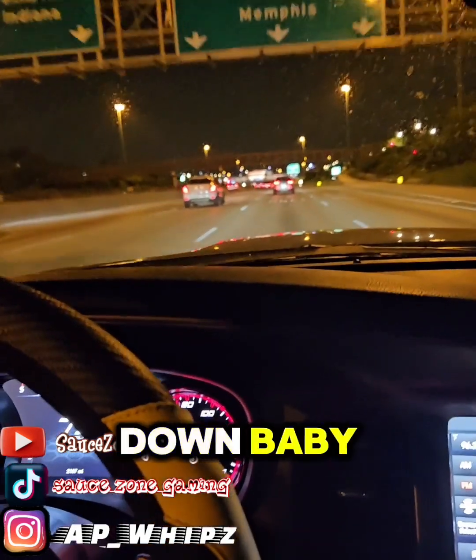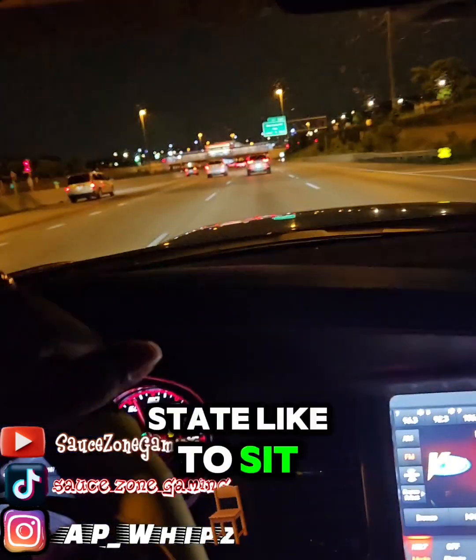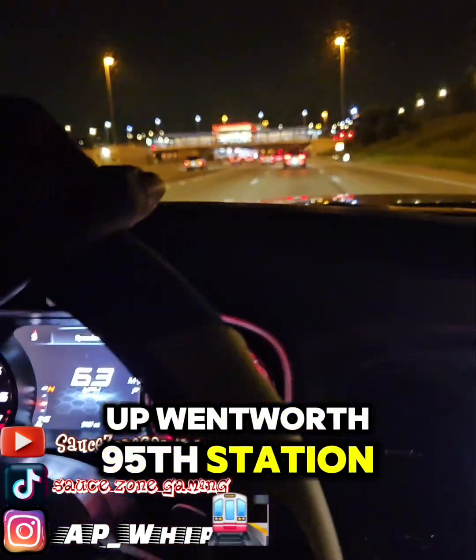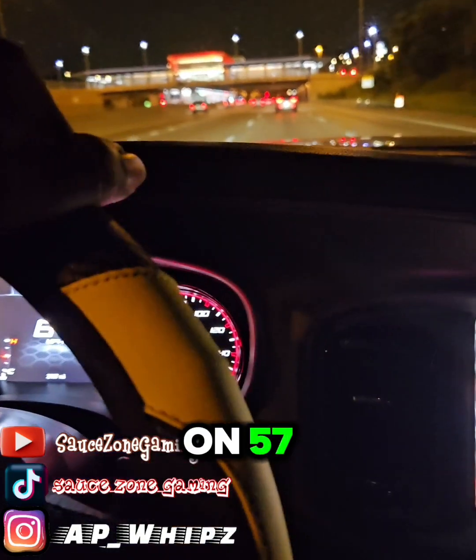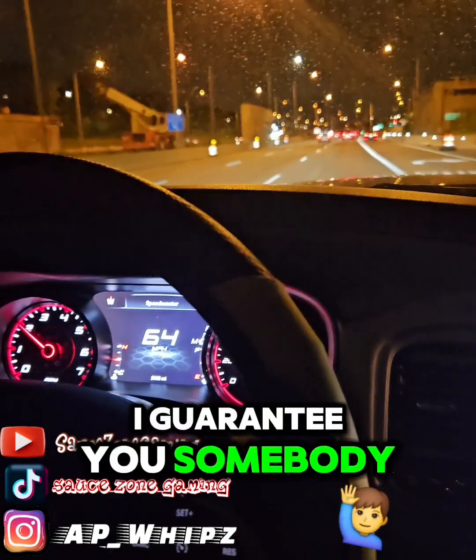Ooh, let me slow down, baby. Let me slow down. This turn coming up, you know, state like to sit over there. If you're from Chicago, you know you pass it up Wentworth, 95th station. You know, state sit over here to the left on 57. Now we on 57. I guarantee you somebody gonna try and pull it.